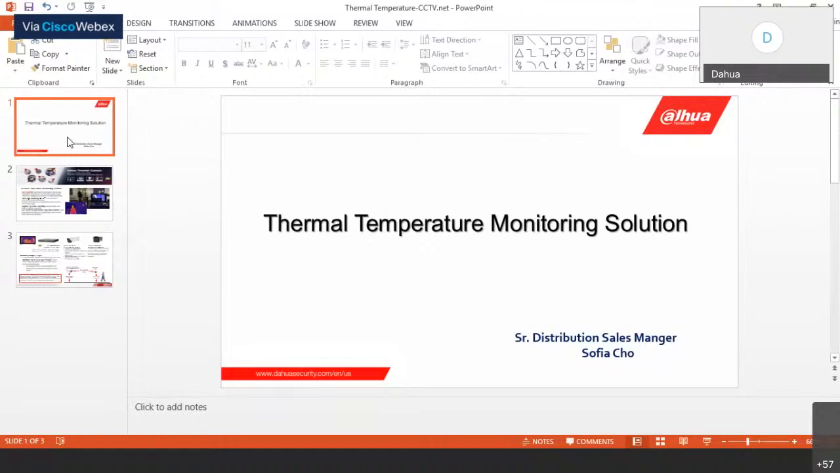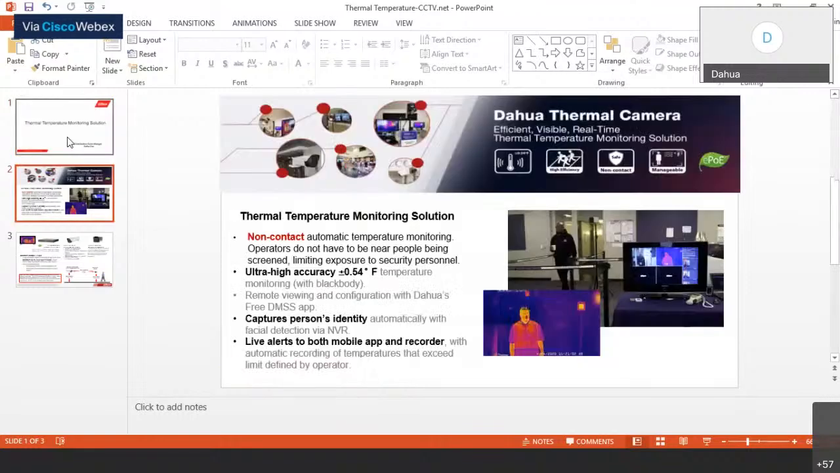So let's start with the slides. Do you see the next slide? Yep, it's clear. Perfect. Okay, so first of all, I do need to state that our thermal temperature monitoring solution is not FDA cleared or approved. The solution should not be solely or primarily used in diagnosis of any type of diseases, including the most famous one, COVID-19. So please, please, please note that.